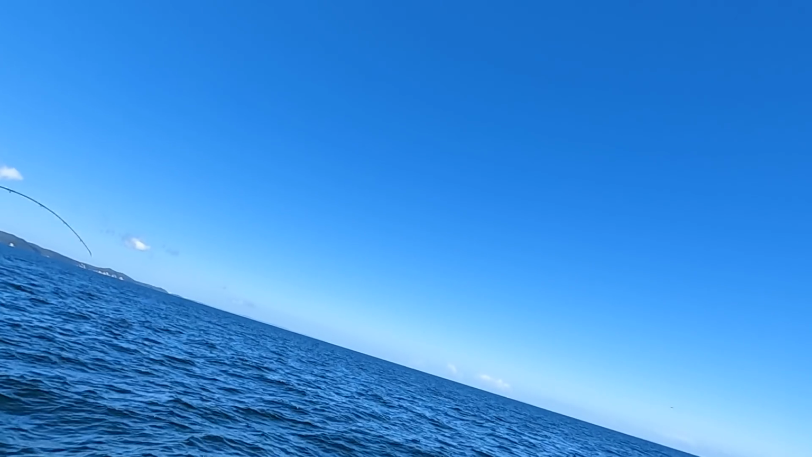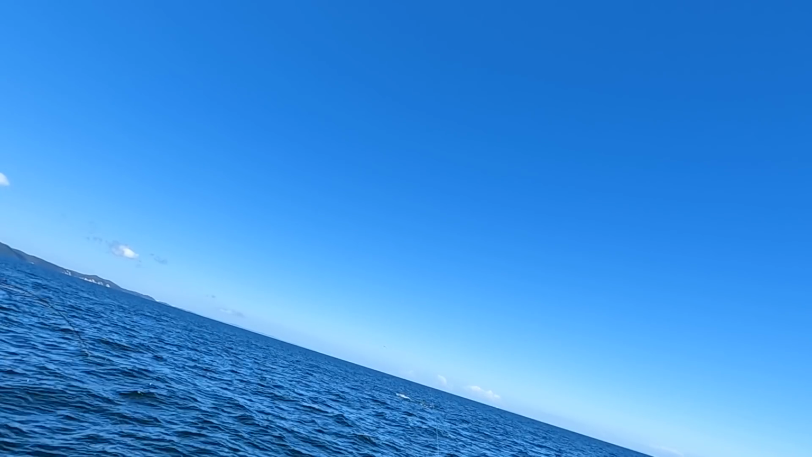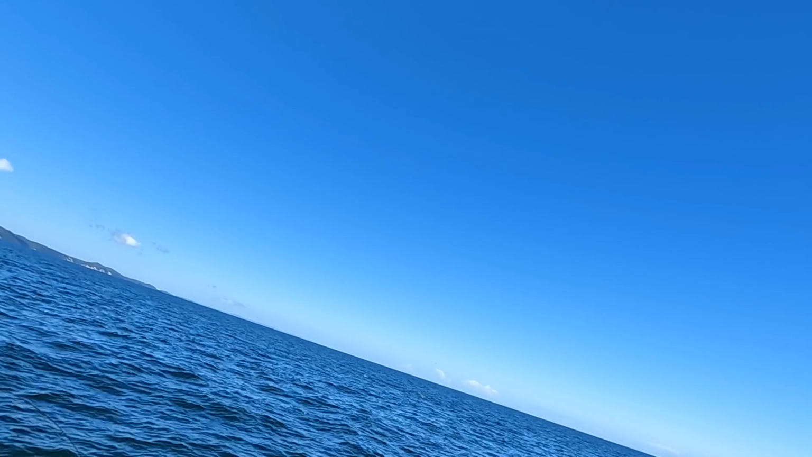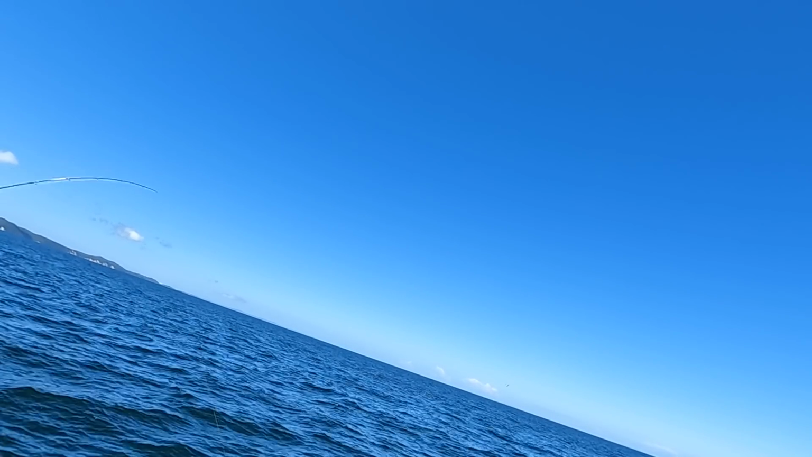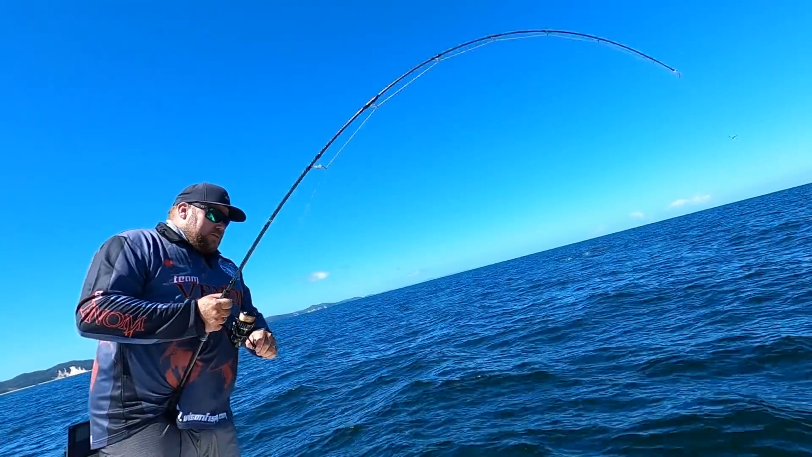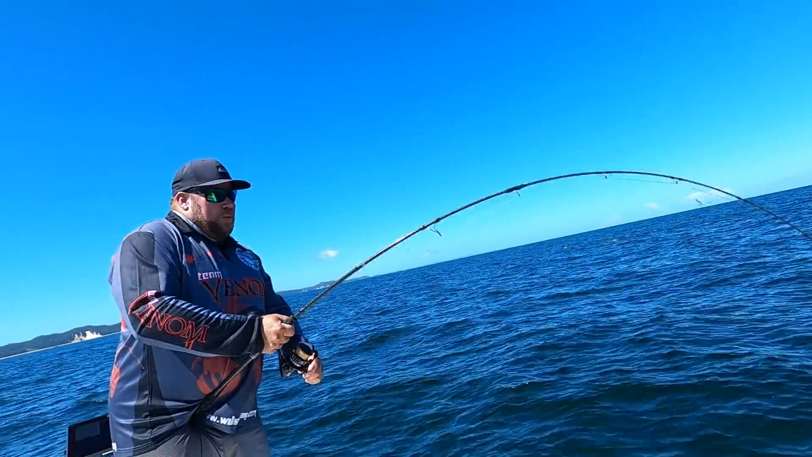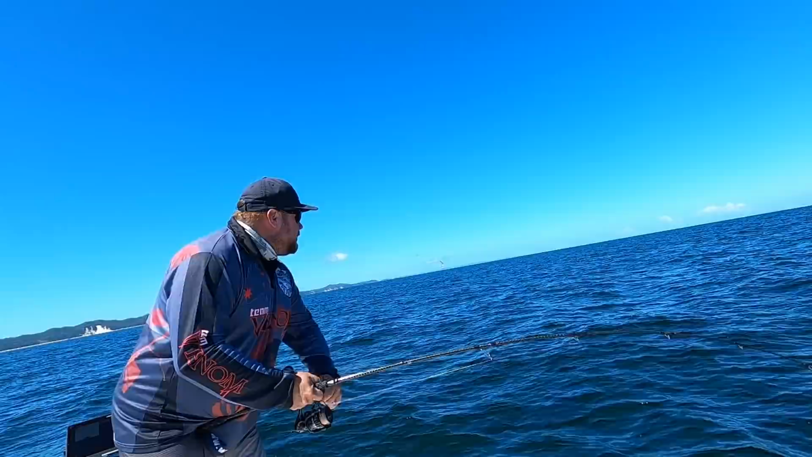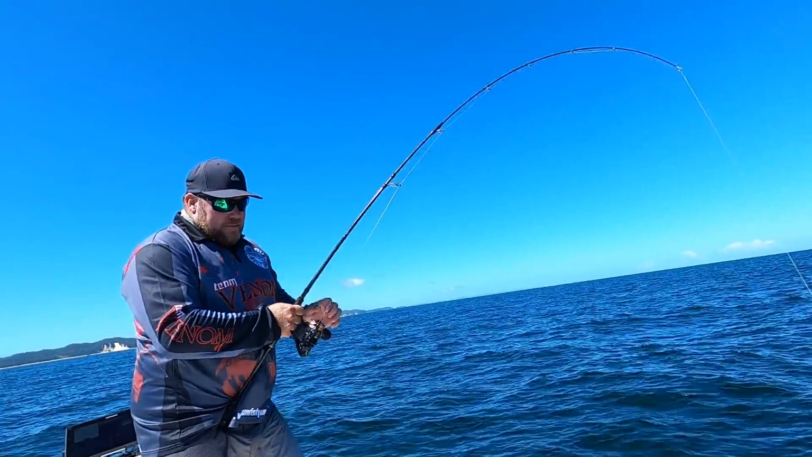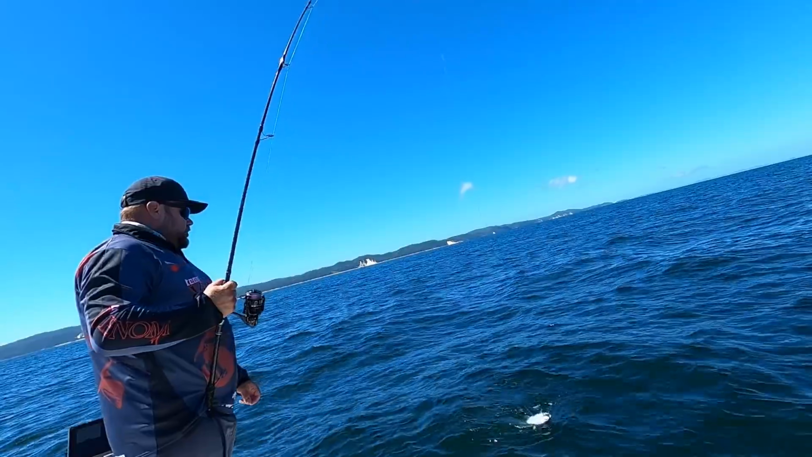See if I can reach that. It's tuna. Oh, we're in it. Here we go. How you going there, Nick? Oh, look at that. Full on meatball. Look at that little bait ball just getting pounded. Mac tuna.